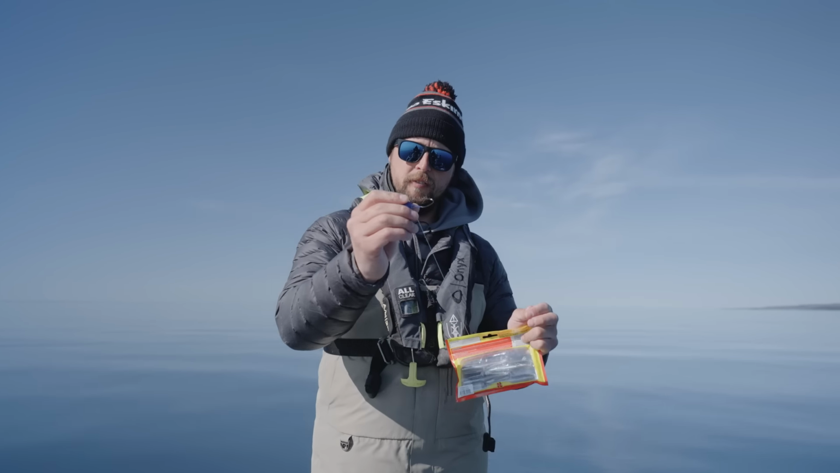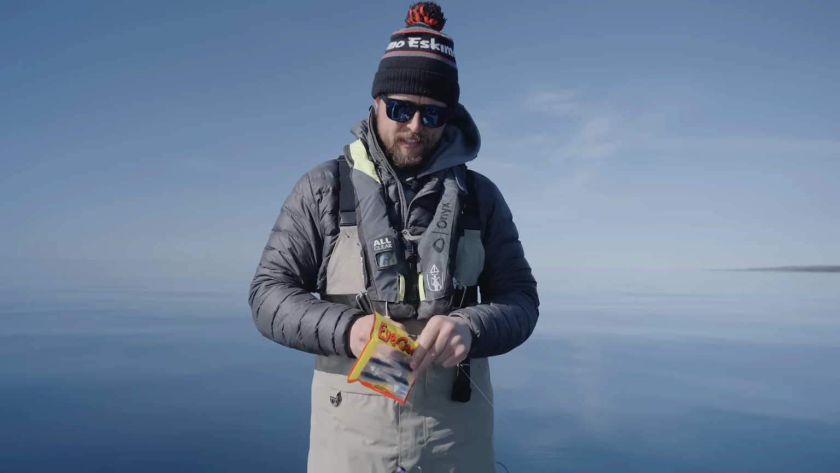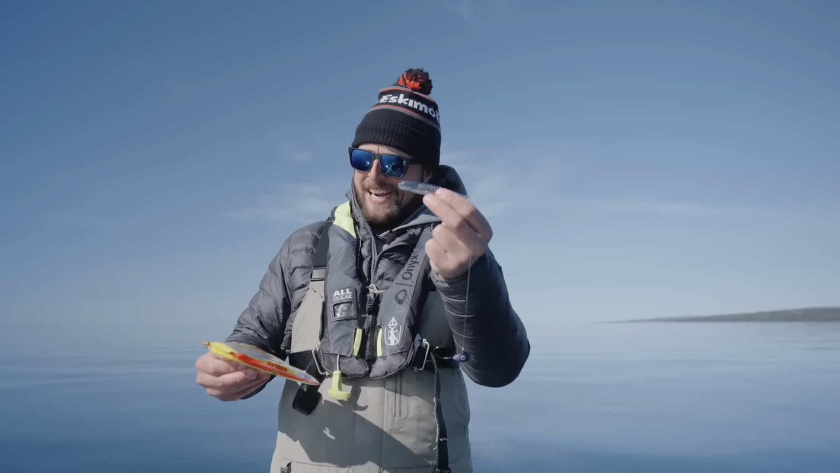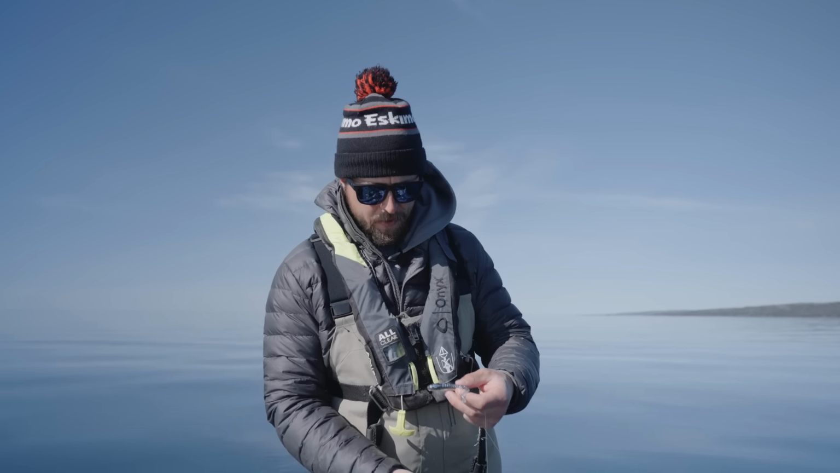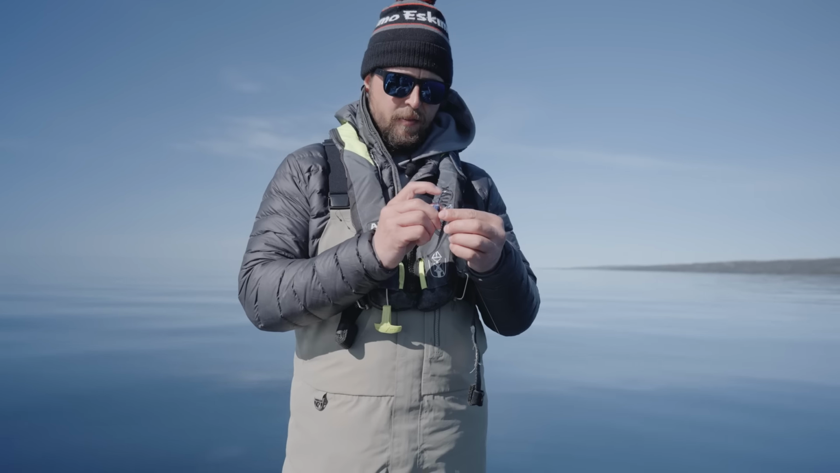My dentist would not approve of biting that line with your teeth, but then we just thread our Eye Candy plastics on here. In terms of colors, silvers, purples, whites, I don't think it probably matters too much. These fish, if they're going to eat, I feel like they're going to eat kind of anything. So this is the new 4-inch size here. We're just going to thread this on.